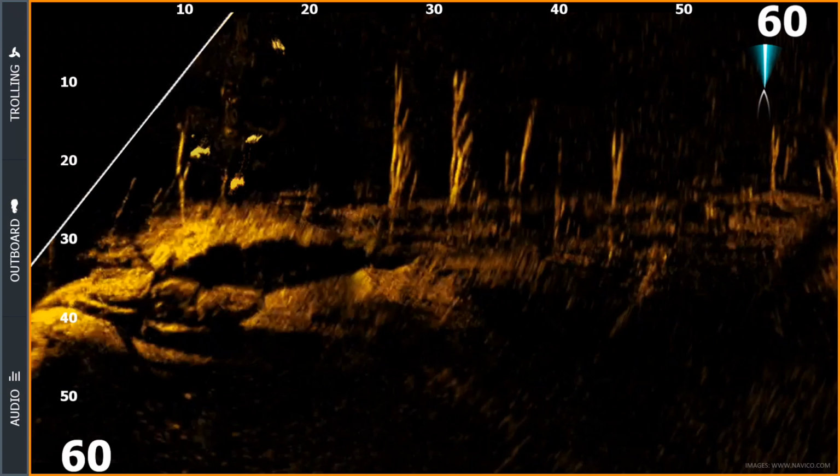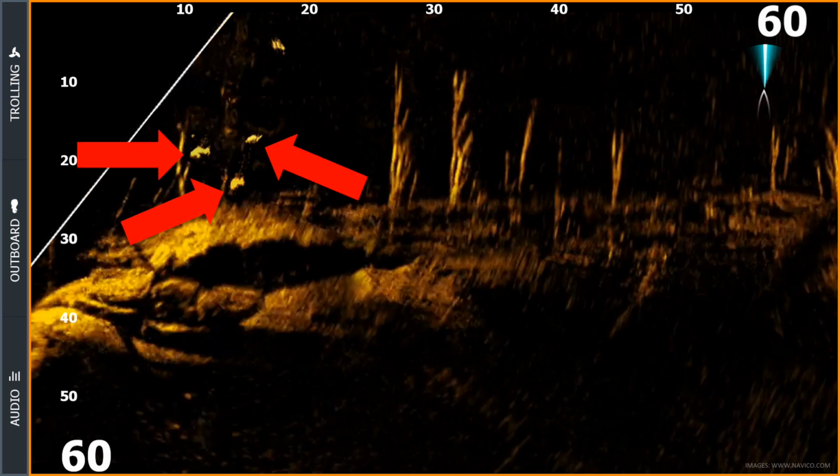This screenshot here is one of the most impressive I've seen any real-time sonar. Let me explain what we're looking at. We've got 2 standing trees here and a few others behind it. We've got some big chunk rock that's forming a ledge, and then we have 3 distinct game fish. These fish are holding right along the transition of that rock. There's no doubt in my mind that ActiveTarget is really going to help you identify what species you're looking at.